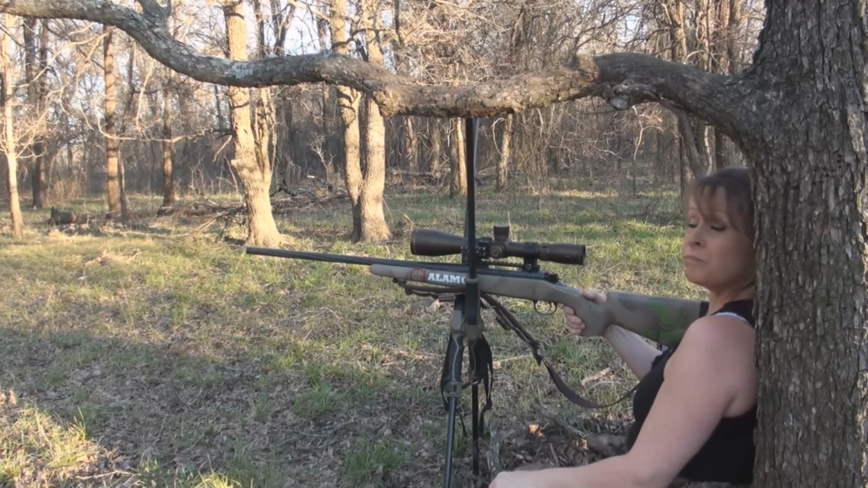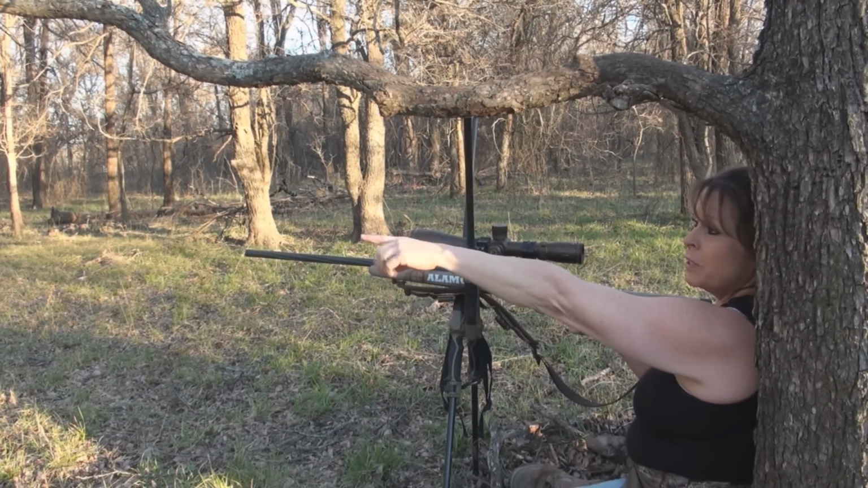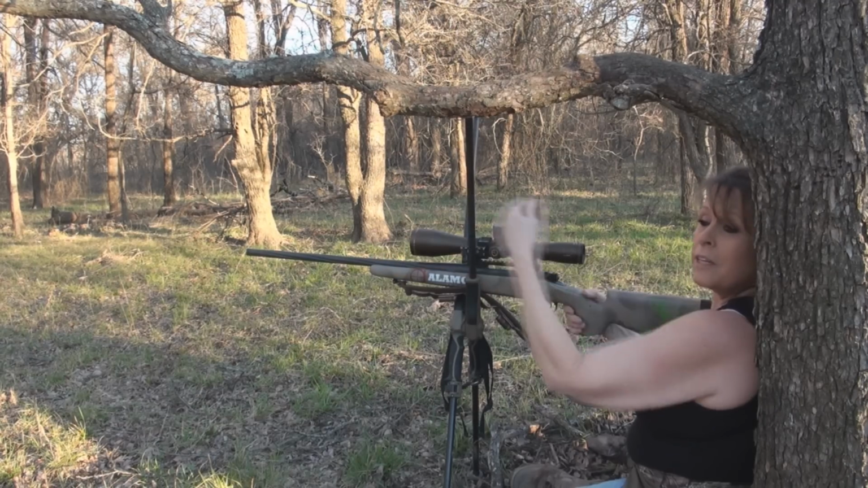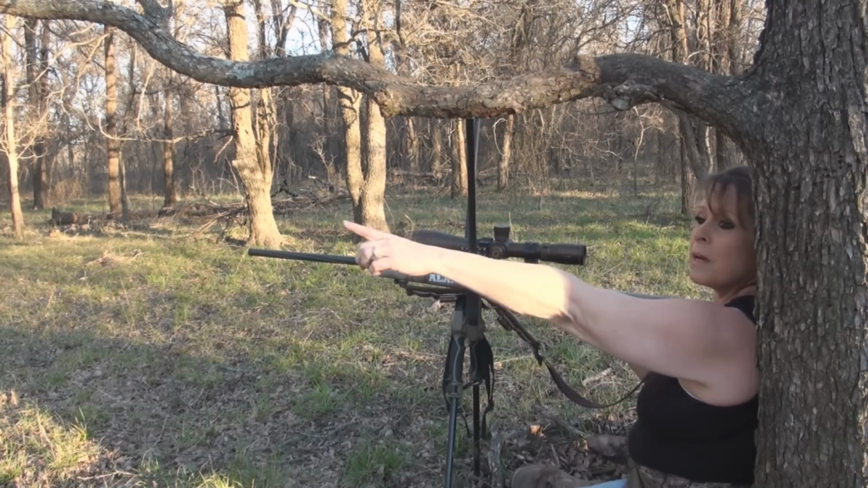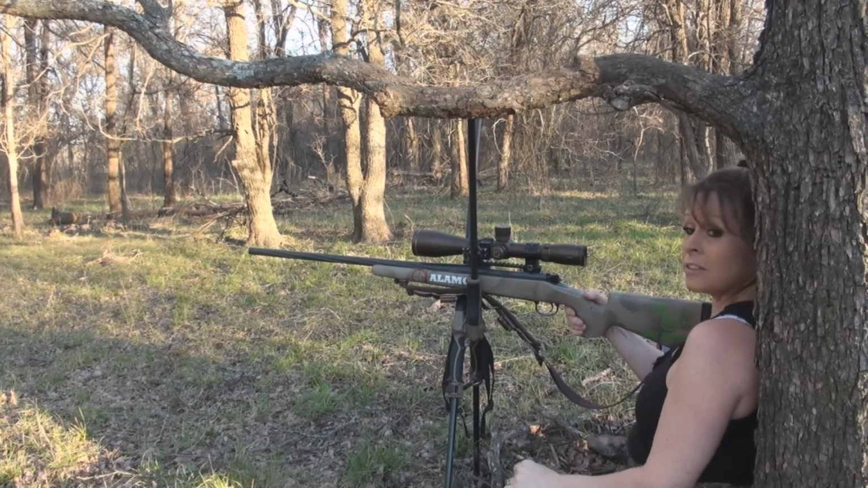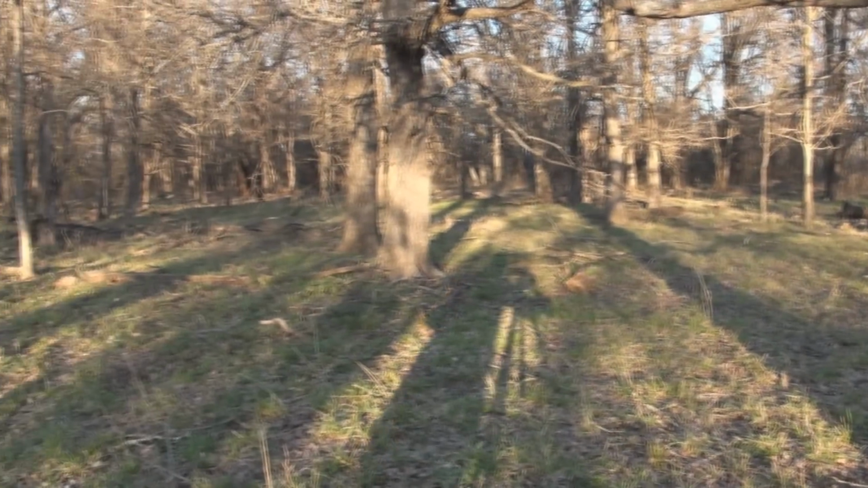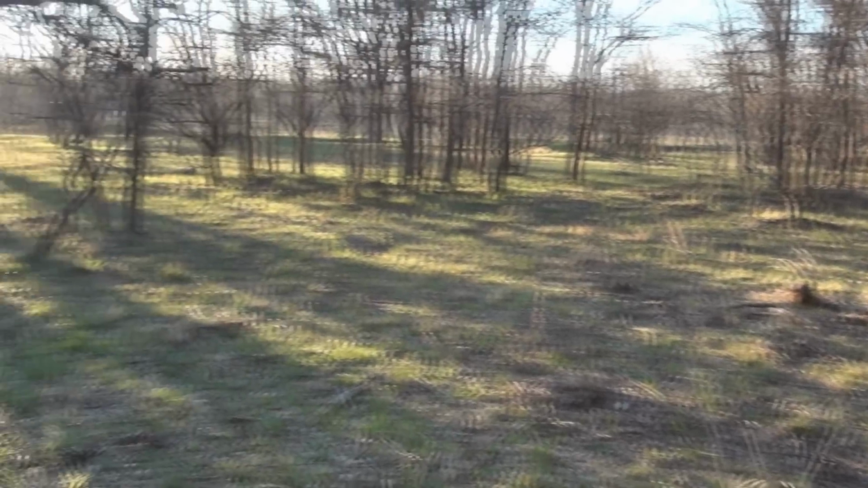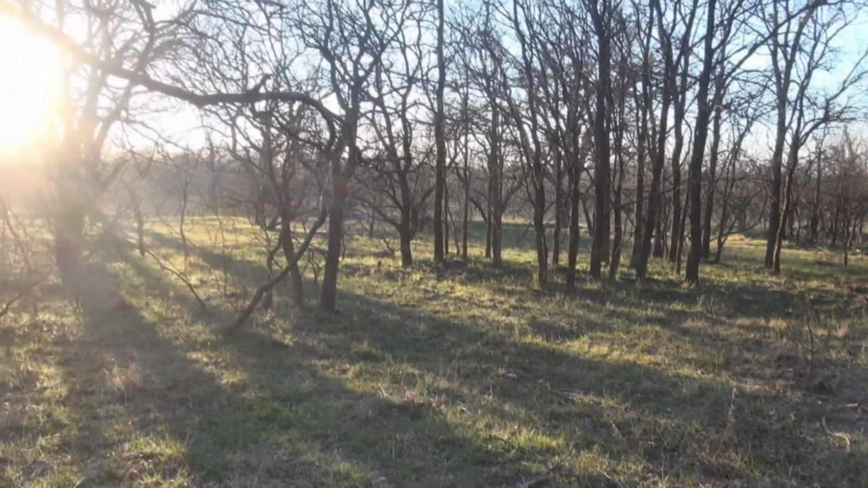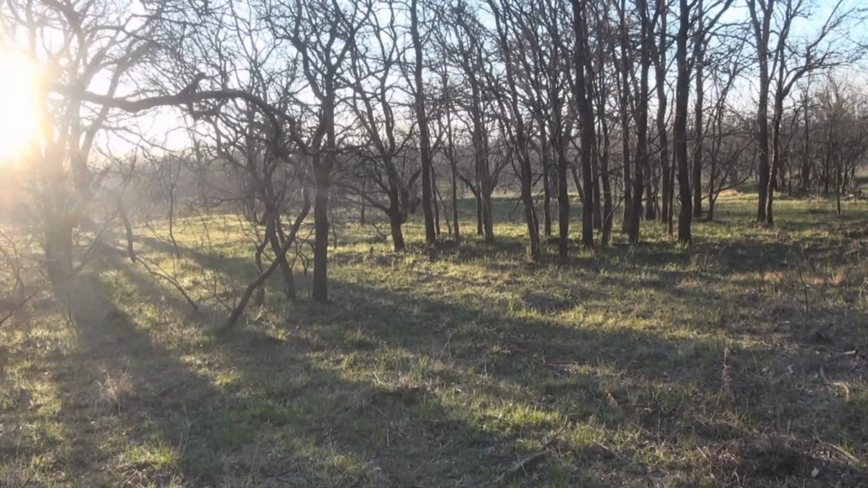I thought he was looking at us a couple of times, but he was just trying to decide where he wanted to cross that creek. When he was back down there on the creek, he kept looking this way, but when he came out, he just trucked all along, just right on. Well, the camera doesn't show it, and I was starting to wonder if she missed him, but he is laying probably, I don't know, maybe 100 yards right straight through there.